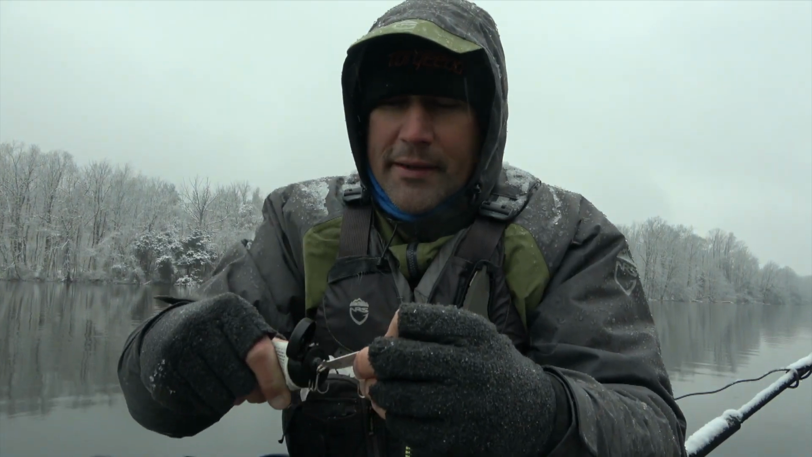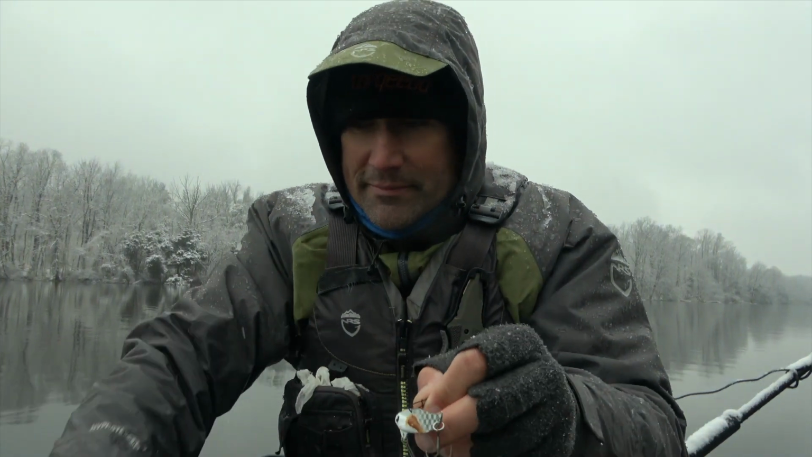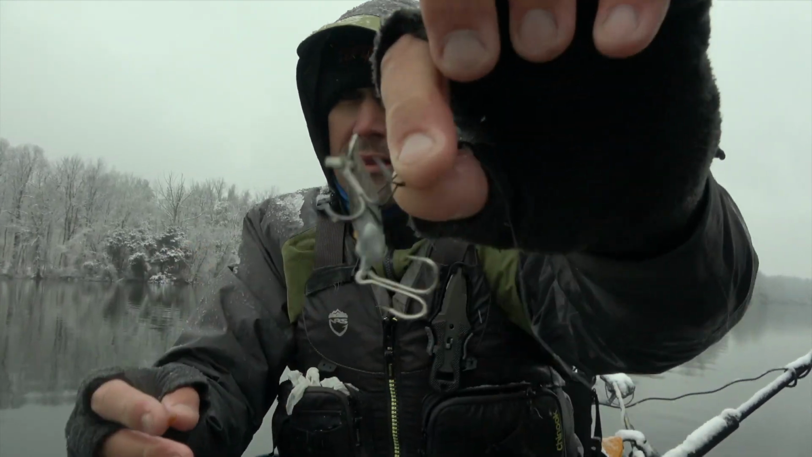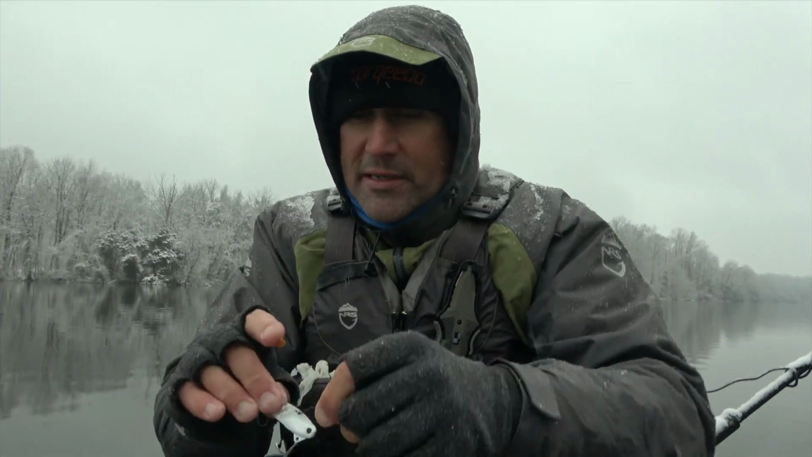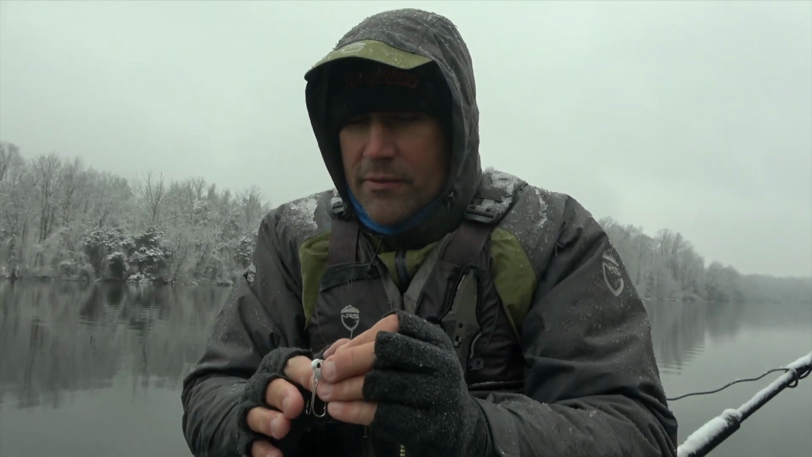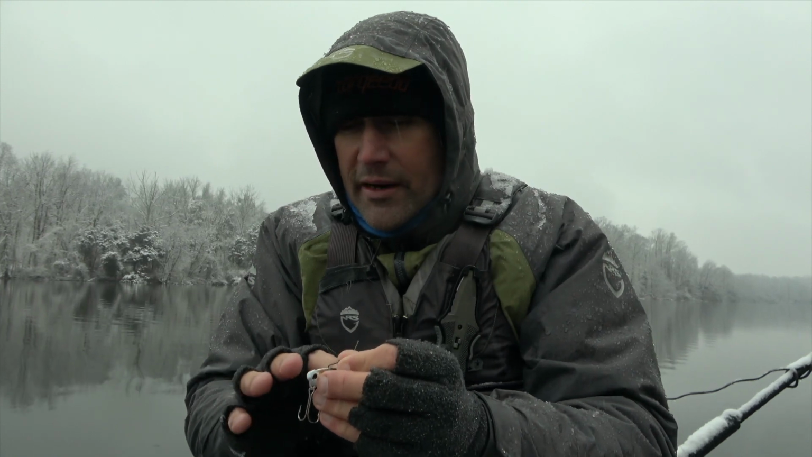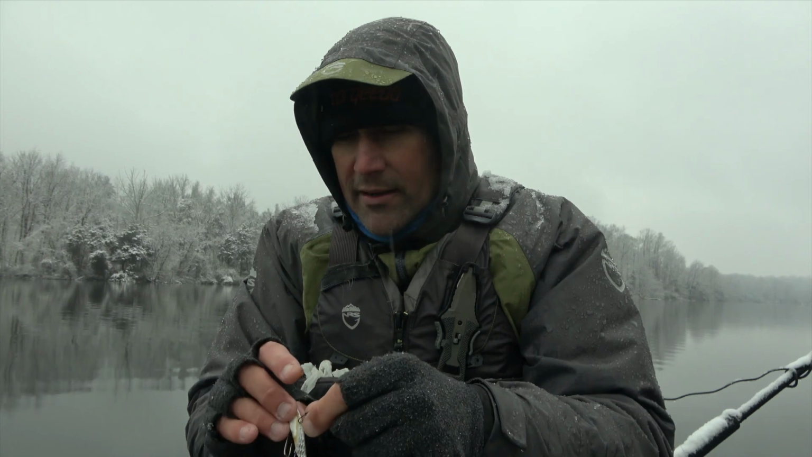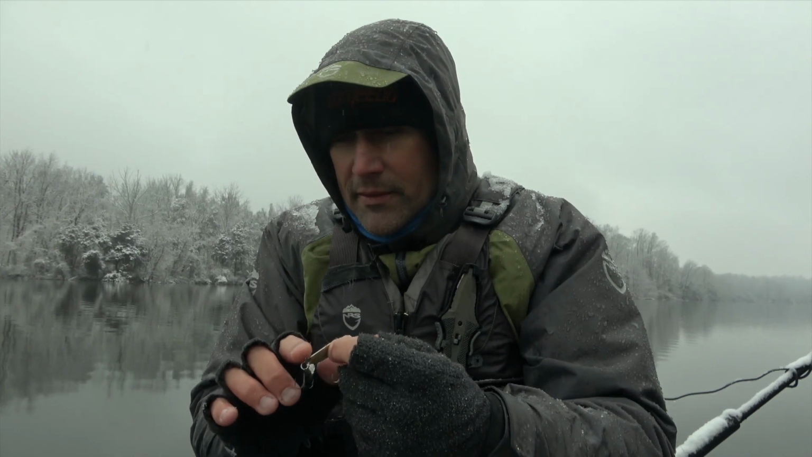They're definitely keyed in on these areas that have a lot of bait fish, and sometimes I'll just let that blade bait lay on the bottom for a second, sometimes for 15 seconds, let them stare at it, and as soon as it comes back up, they jump on it.